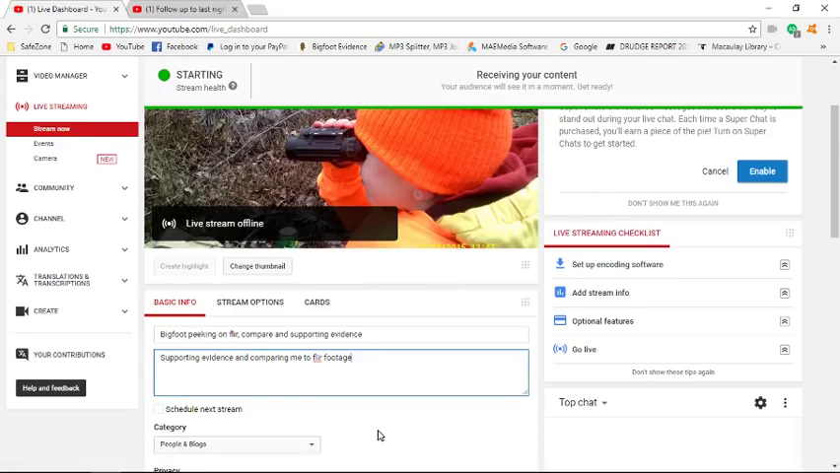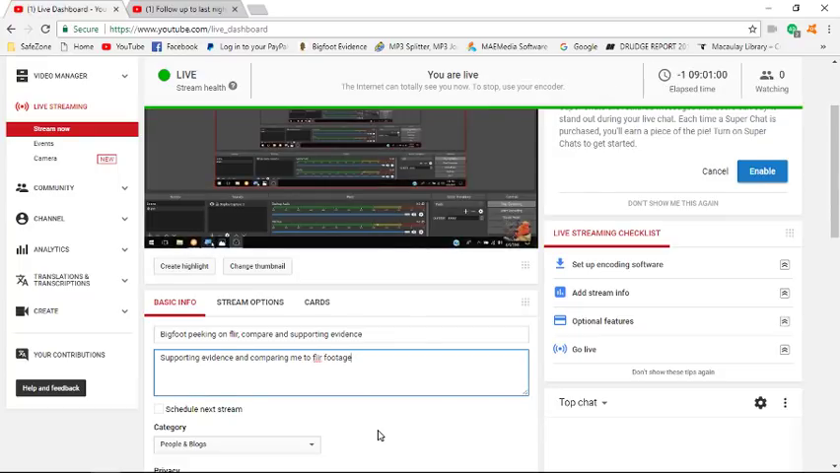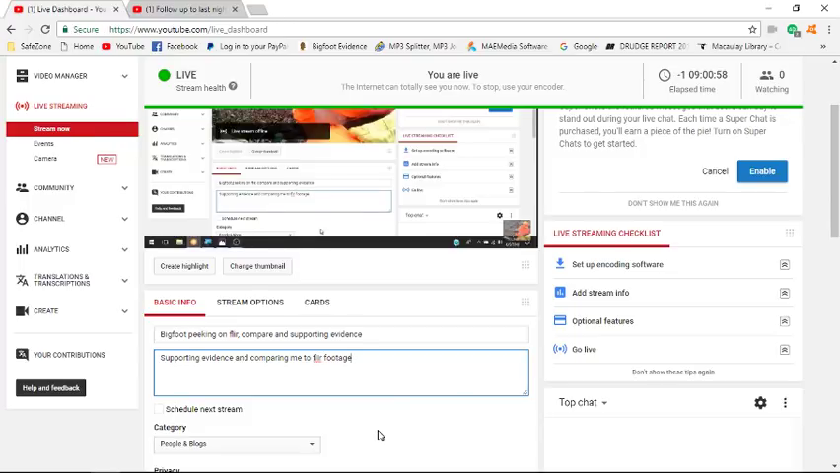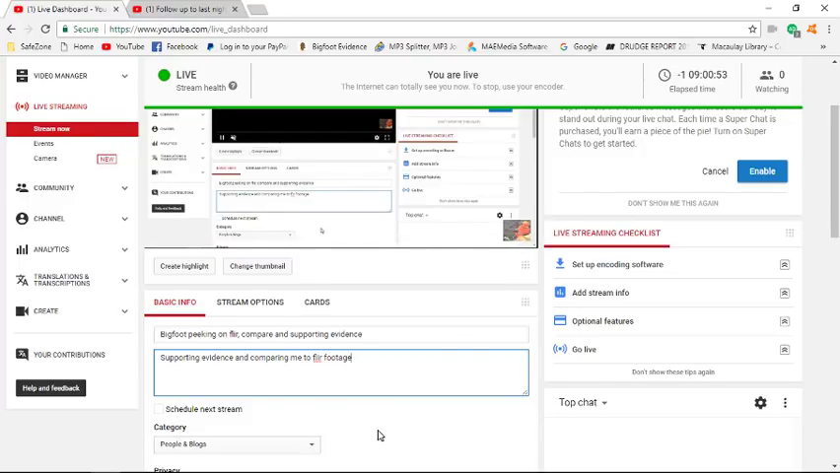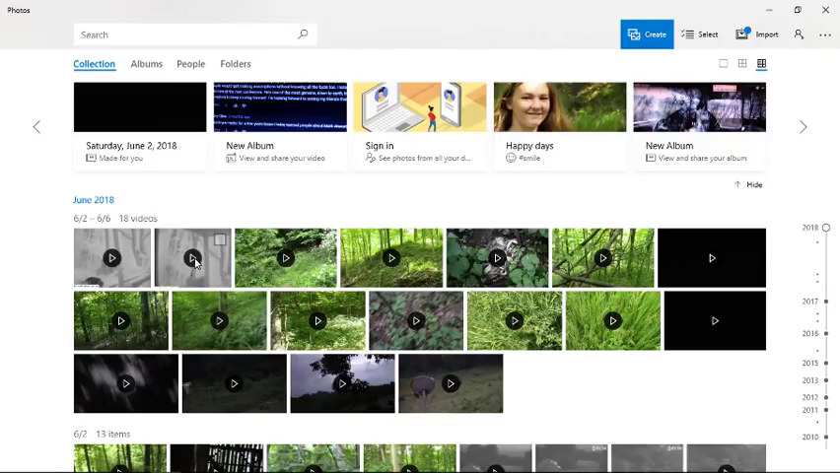Okay, so I wanted to do a comparison from my FLIR footage and from me today. I want to start out with the FLIR footage. This is also for Bigfoot Tony. I told him I would show this.